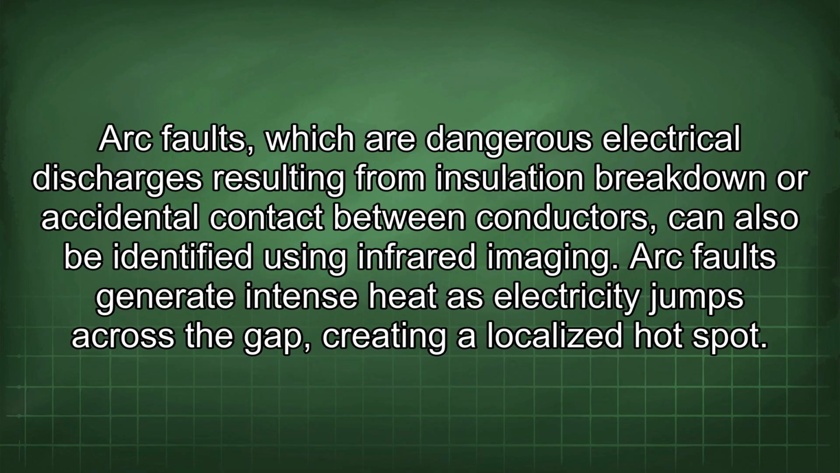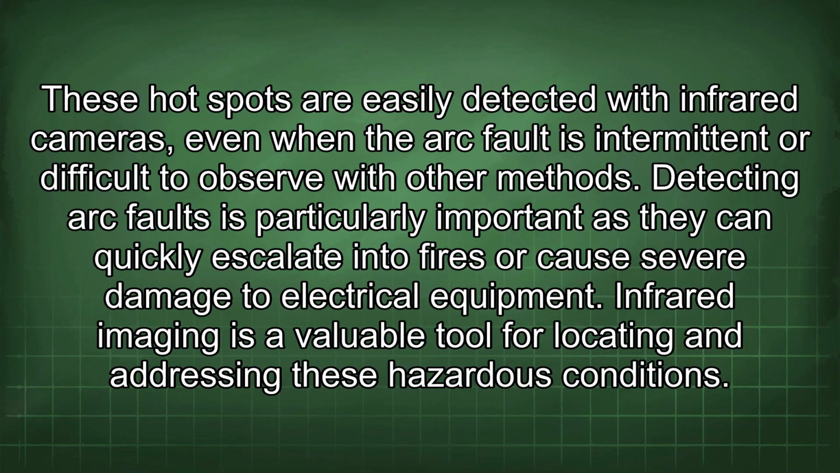Arc faults, which are dangerous electrical discharges resulting from insulation breakdown or accidental contact between conductors, can also be identified using infrared imaging. Arc faults generate intense heat as electricity jumps across the gap, creating a localized hotspot. These hotspots are easily detected with infrared cameras, even when the arc fault is intermittent or difficult to observe with other methods. Detecting arc faults is particularly important as they can quickly escalate into fires or cause severe damage to electrical equipment. Infrared imaging is a valuable tool for locating and addressing these hazardous conditions.